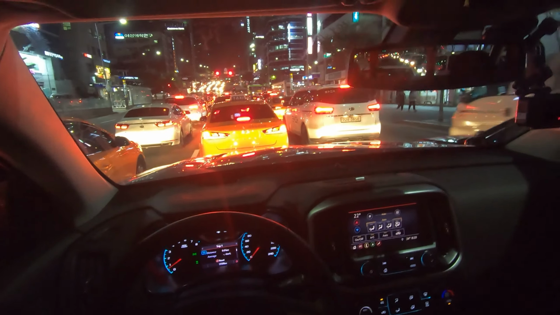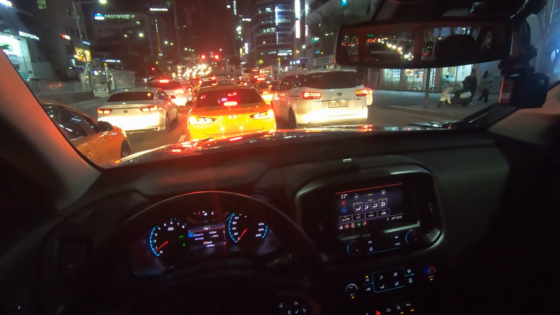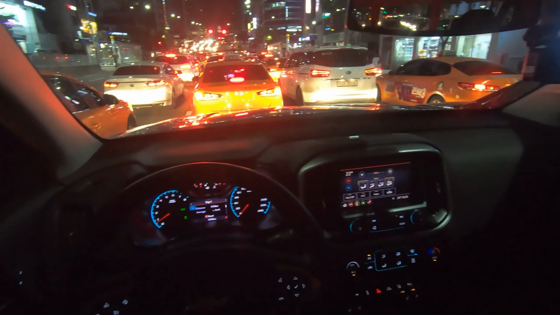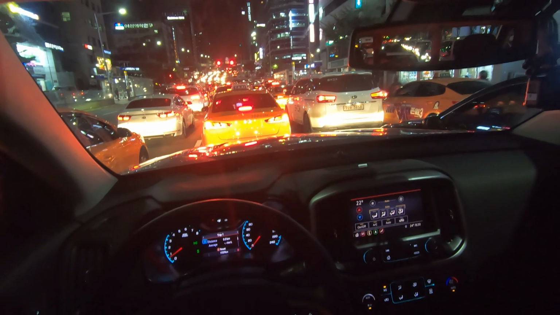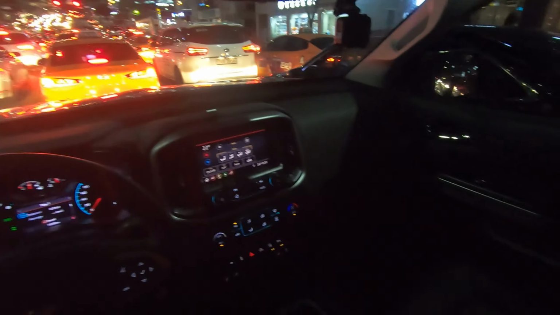Yesterday I already checked the efficiency of the Colorado in the city and on the highway. If you want to know, please check our day review. We also filmed the day review and we are editing it right now, and probably we'll upload the night drive tomorrow because we can edit it quickly, and in 2 days we'll upload the day one.